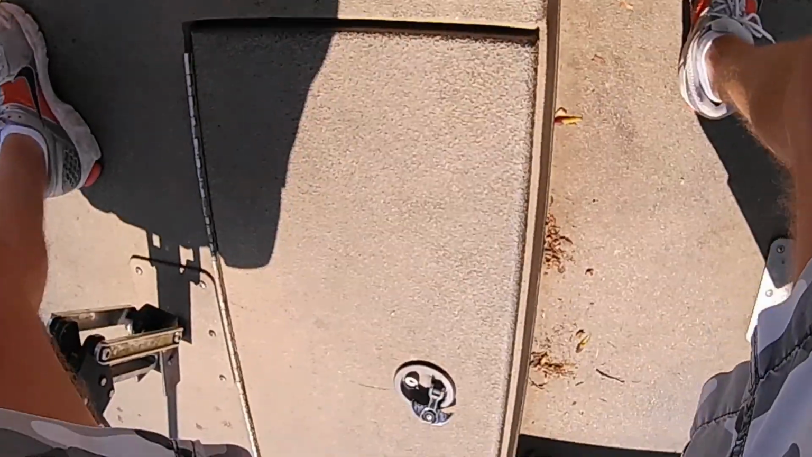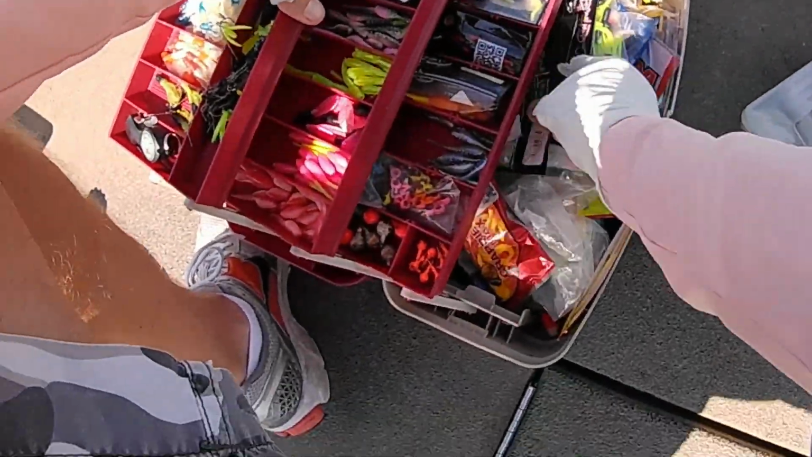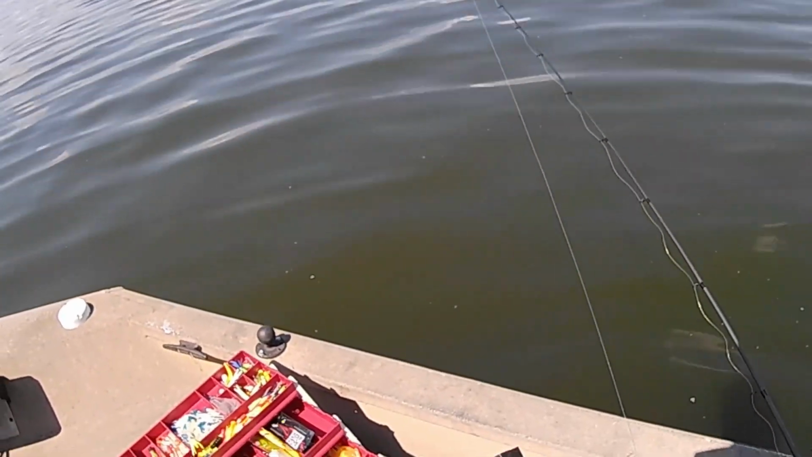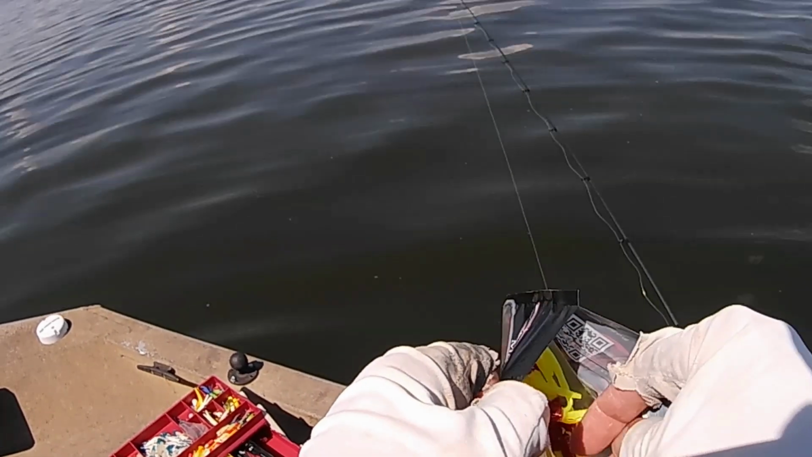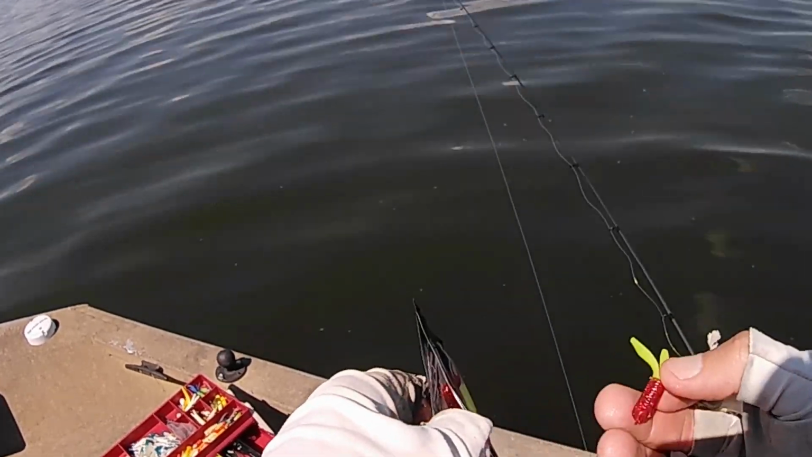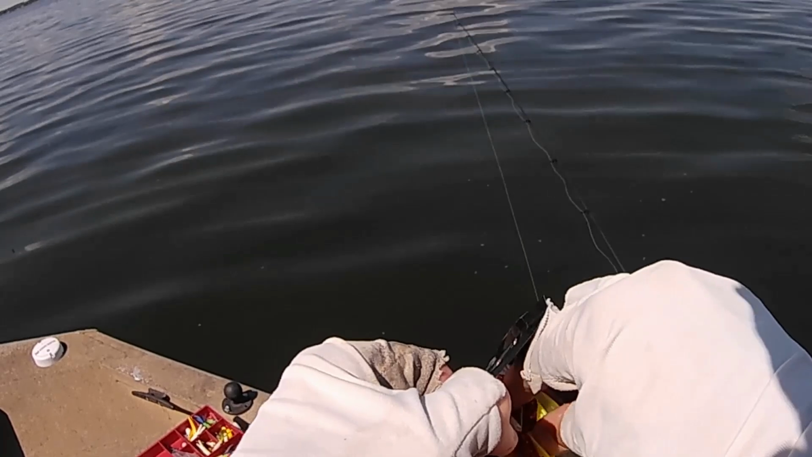They typically feed better midday during a full moon. It's like deer and all that other kind of good stuff. I don't like when these legs go all crazy on these things.